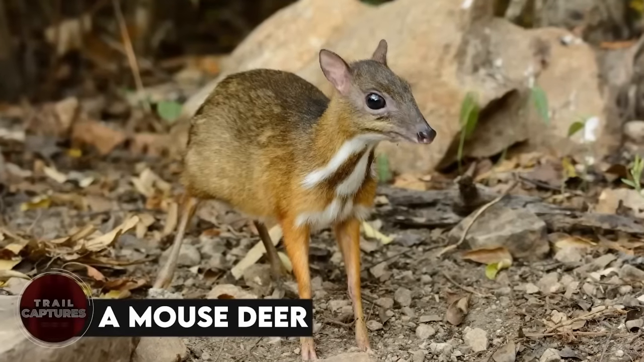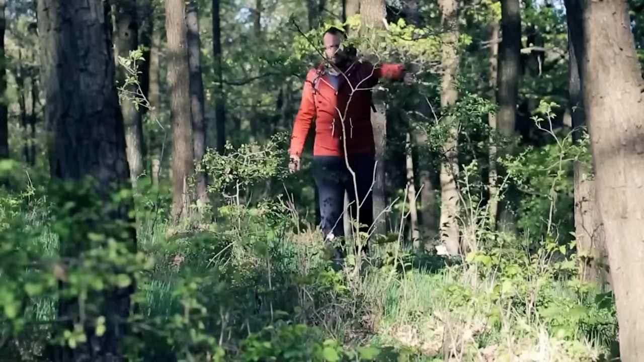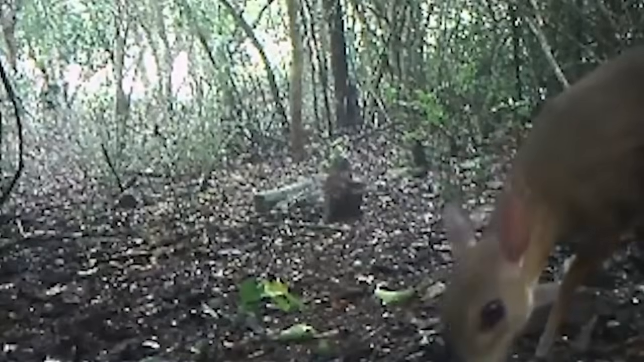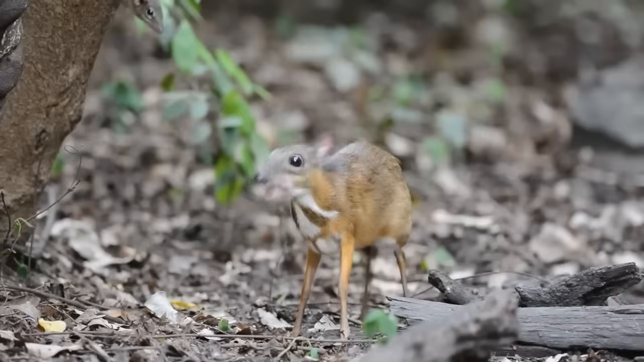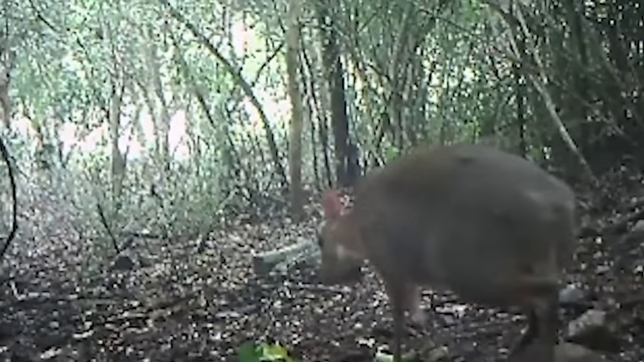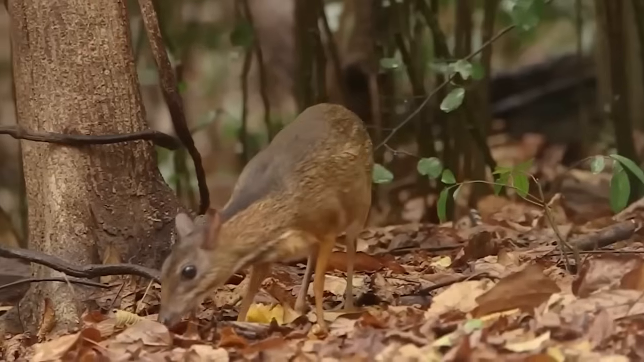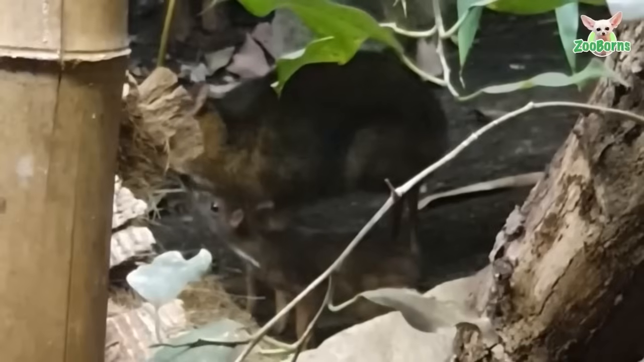A mouse deer. The deep, dark woods conceal secrets and elusive creatures that have managed to evade human detection. Despite our assumptions that certain species have gone extinct, they persist in their natural habitats, hidden from our eyes. However, a trail camera recently captured a remarkable sighting in Vietnam, a 2-tone mouse deer that scientists believed had been extinct for 30 years. The footage astonished the world as it revealed a healthy and lively creature meandering through the woods.